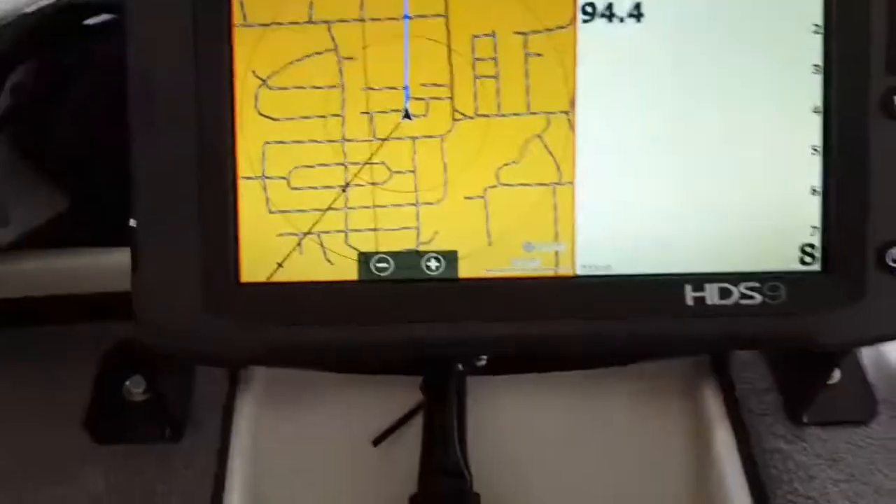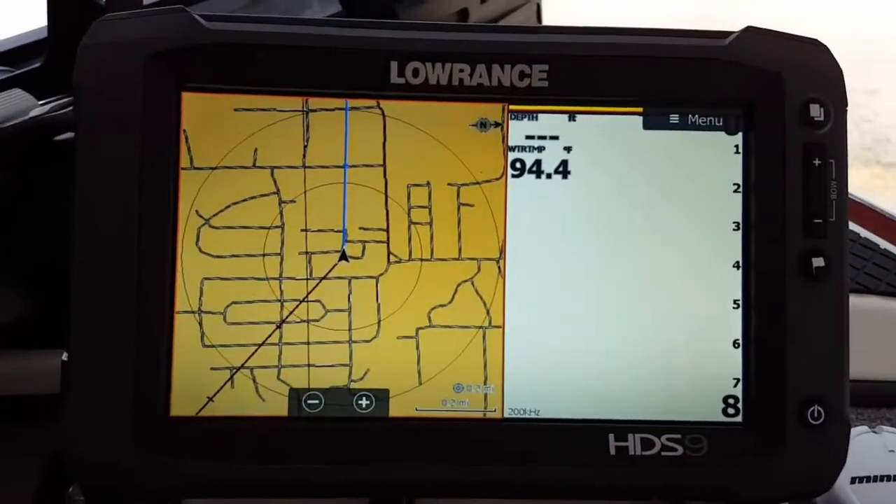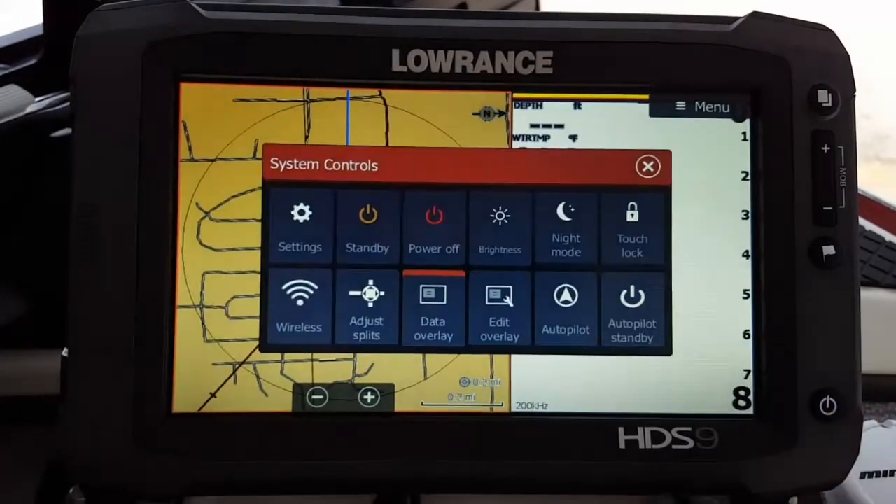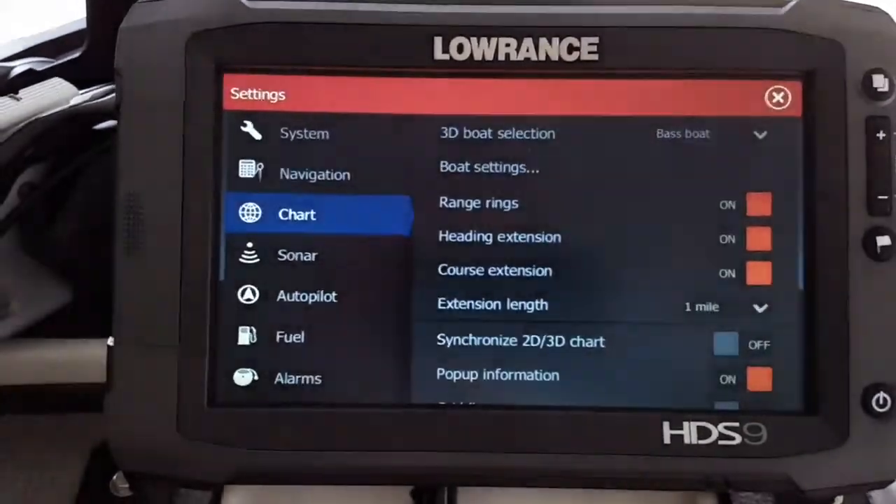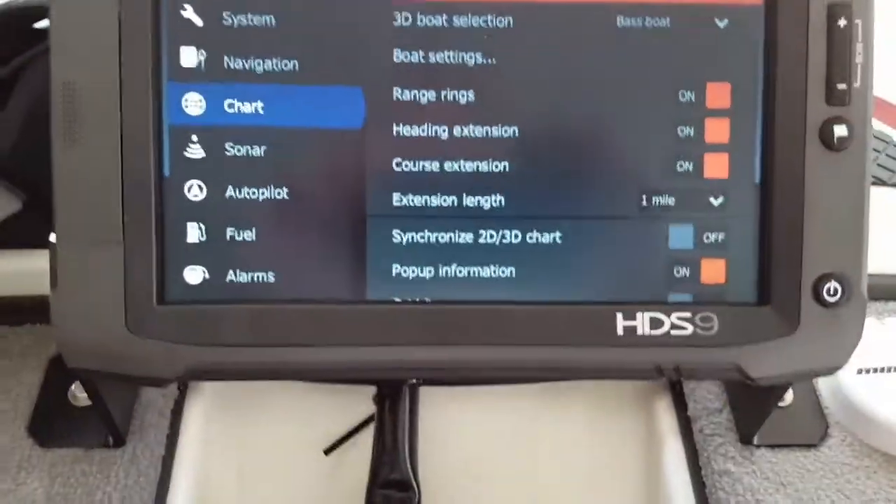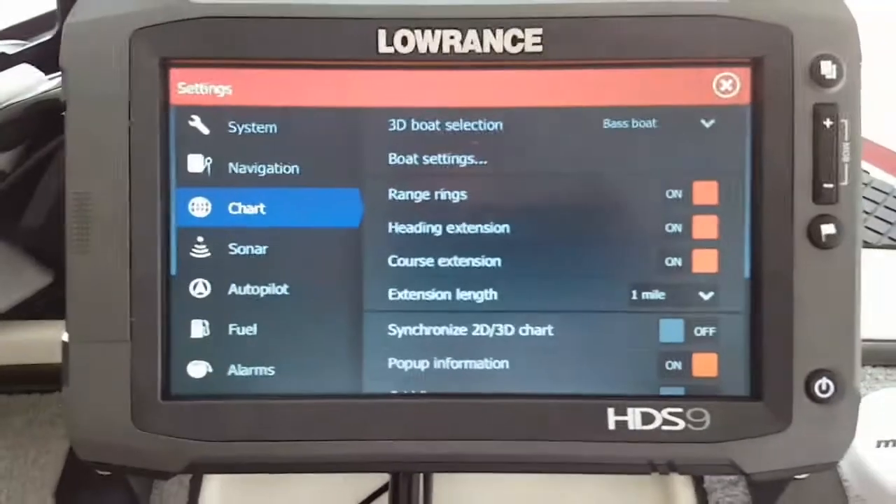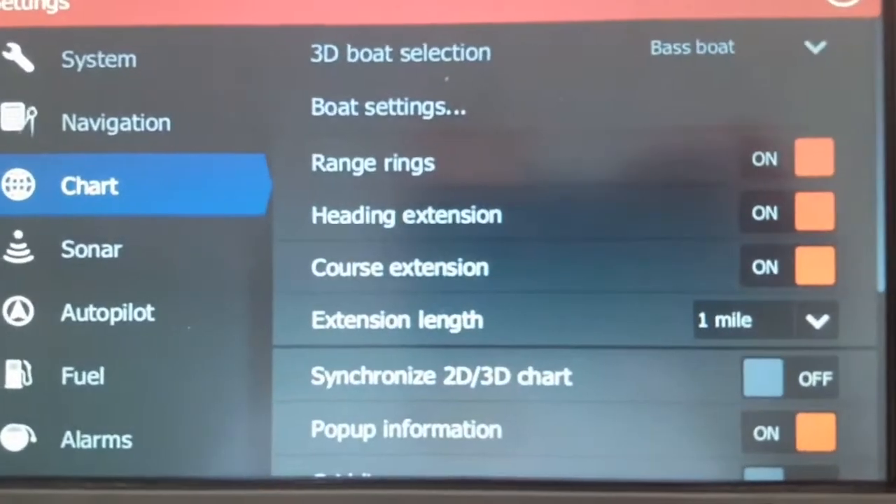Let me come out of it. Your screen's going to look pretty much like this, and you're going to hit your power button. Then you're going to come up here where it says settings and hit settings, and that's the first thing that comes up, and we're going to be setting your chart. As you can see, let me get in here on that.